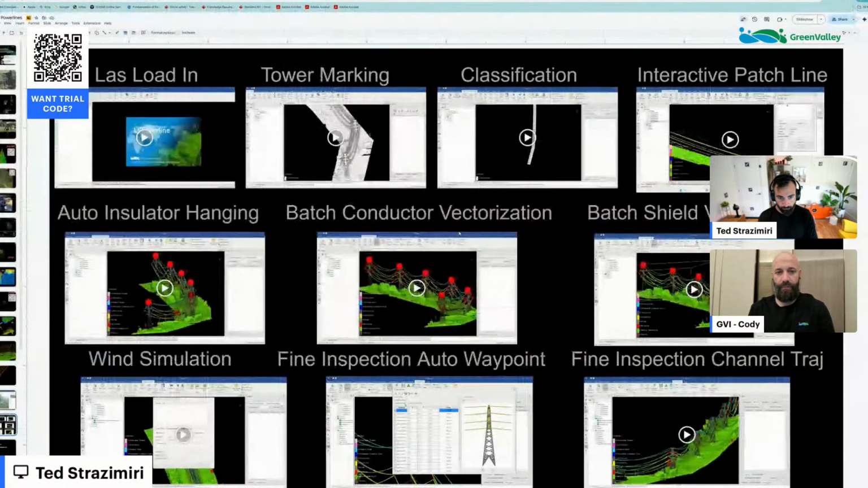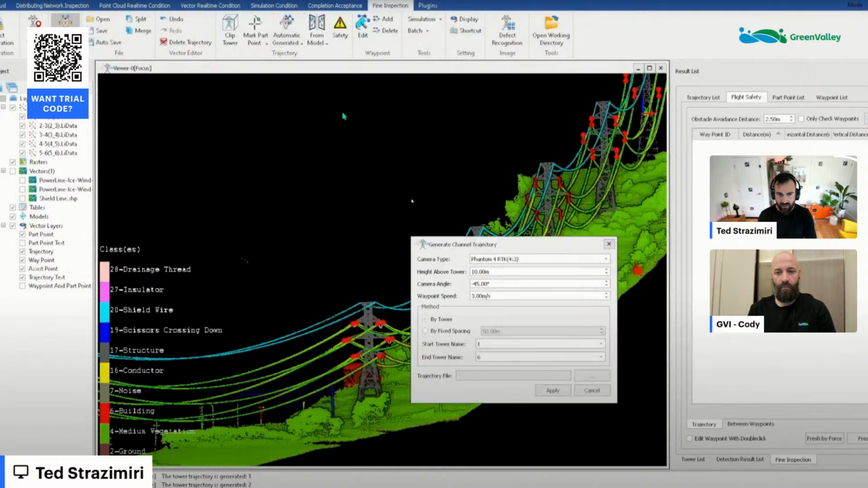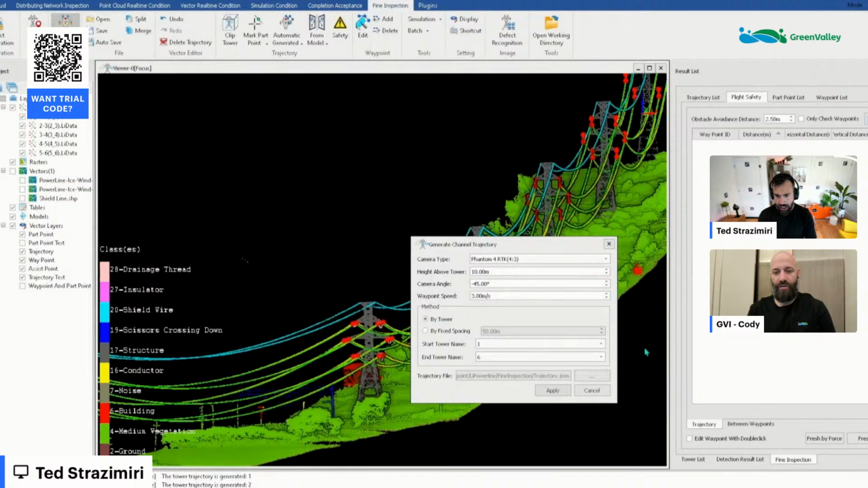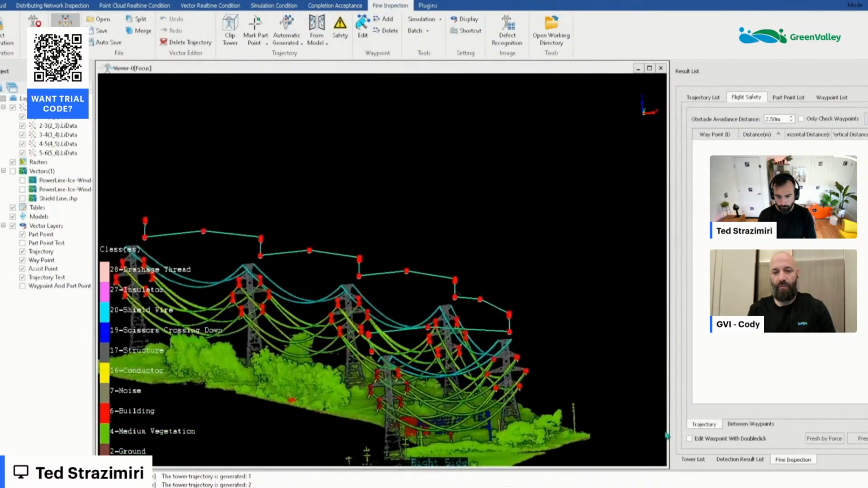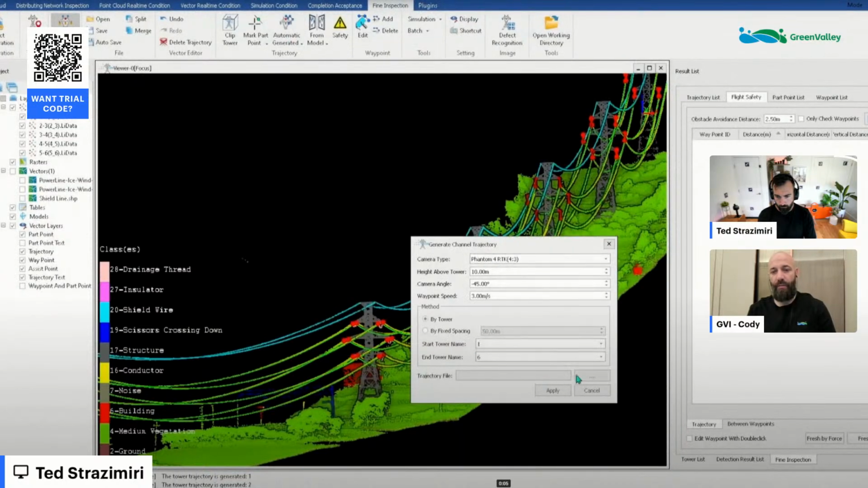Exactly. Cool. And then the last one is the fine inspection channel trajectory. So fine inspection, you guys call it fine inspection, but I think another way of thinking about it is just like RGB inspection, visual inspection. Fine, I think, kind of means closer and more detailed. What is a channel trajectory, though? So this is pretty much a follow-up trajectory that you would do. Oh, it's presetting the trajectory so that it's the exact same trajectory that you did the previous time to get the point cloud in the first place.